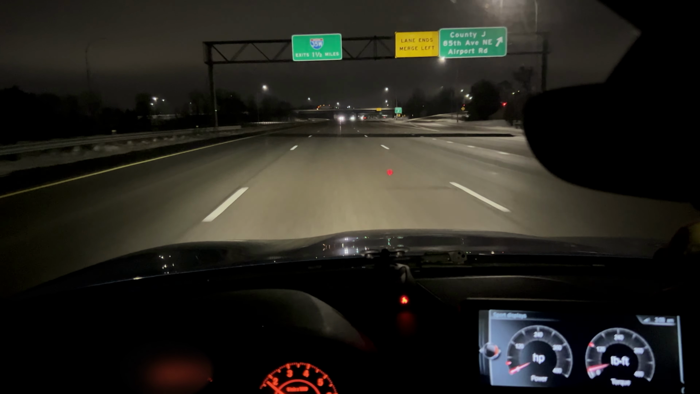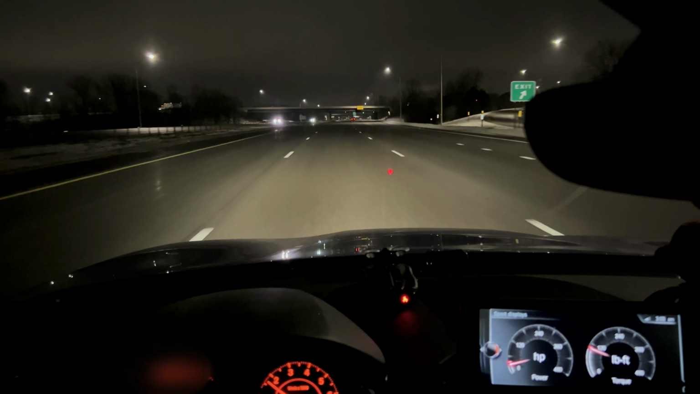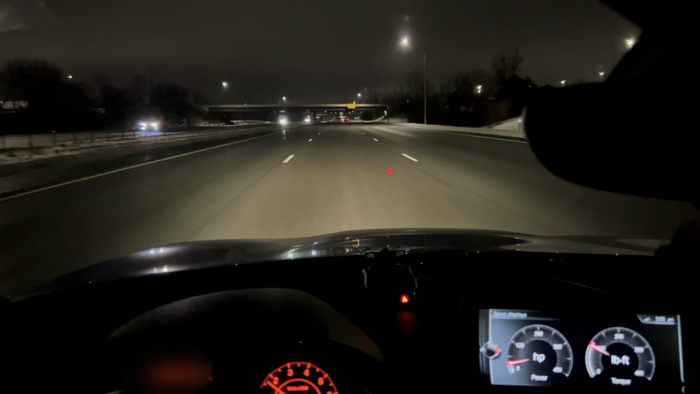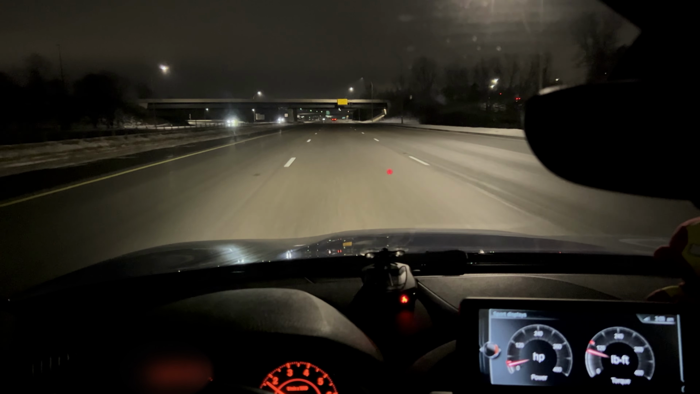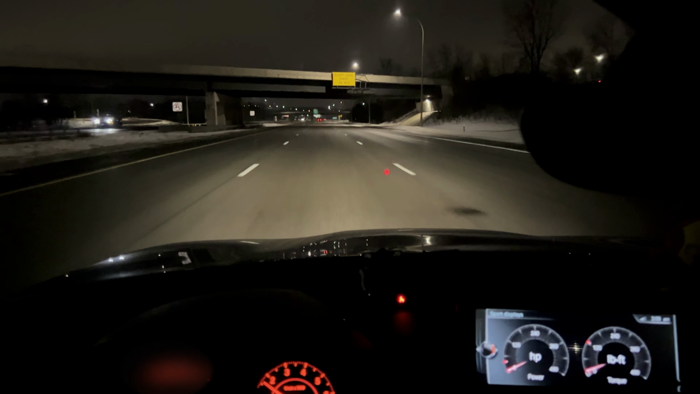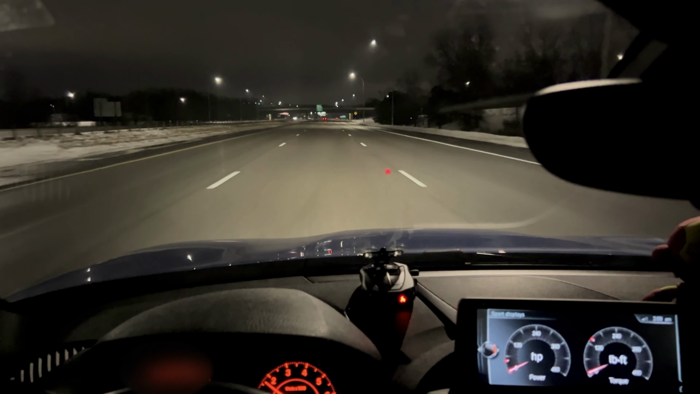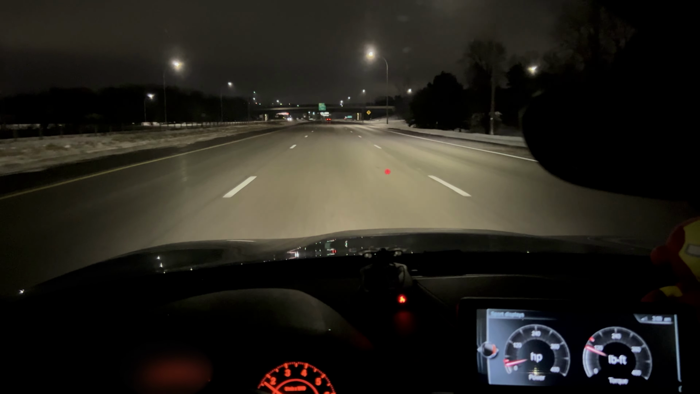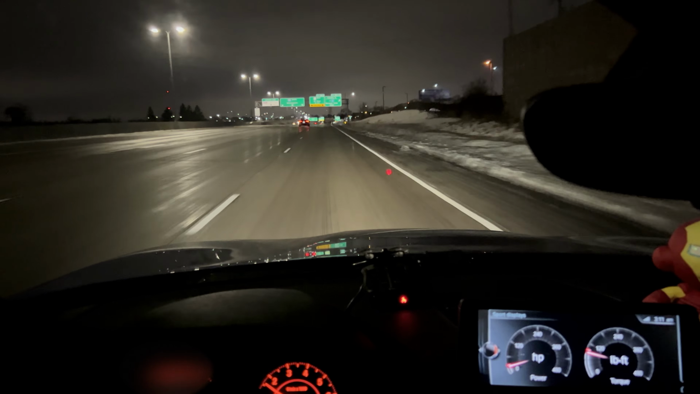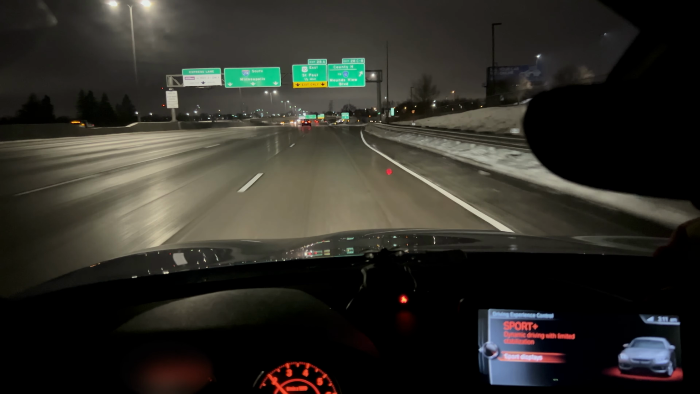But yeah, that's my little conversation on risk and risk mitigation. I'm going to see if I can find a couple of underpasses here, or just a couple of places. I'm going a little fast for having the windows down, but I'm going to find a good spot and get some nice sound clips. That'd be pretty cool. I'm going to do a quick little tidbit right here. This is actually one of my favorite little squirrelies.